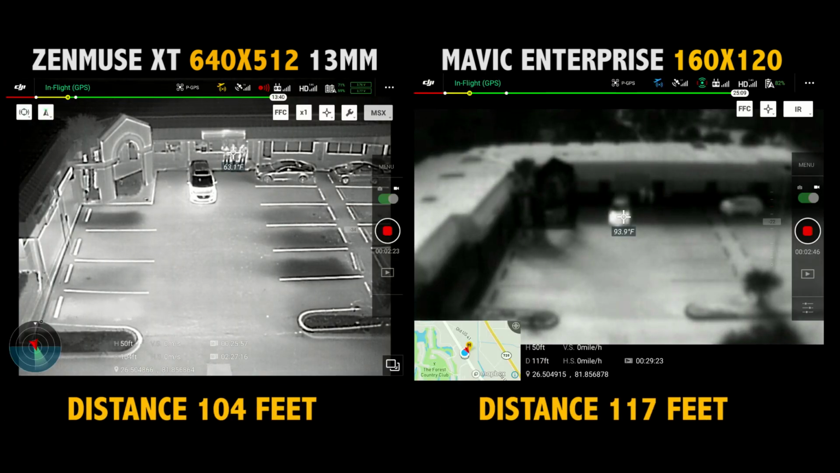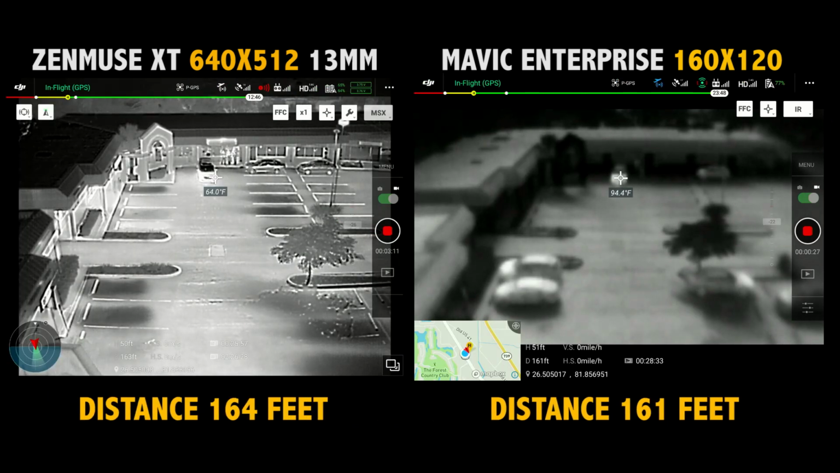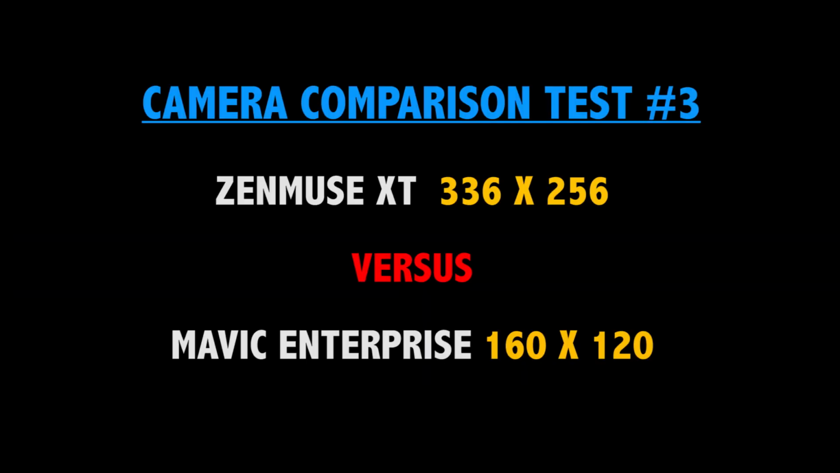Here's both cameras at 110 feet away. Here's both cameras at 160 feet away. The last test will compare the lower resolution XT camera to the MAVIC Enterprise from 3 different distances.